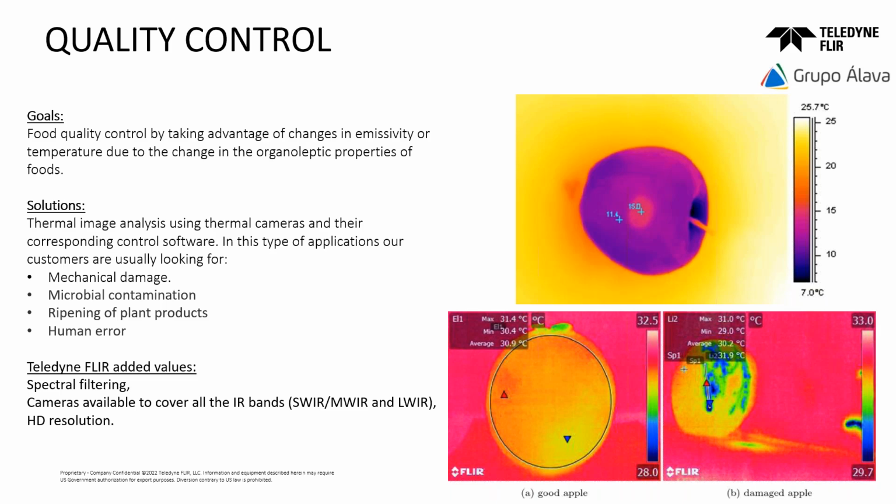For example, imagine that you can see an apple that has a defect. I think that is a hit or something like this, and you can't see this defect on the visible spectrum. So we can go to the other part of the electromagnetic spectrum to see this defect.